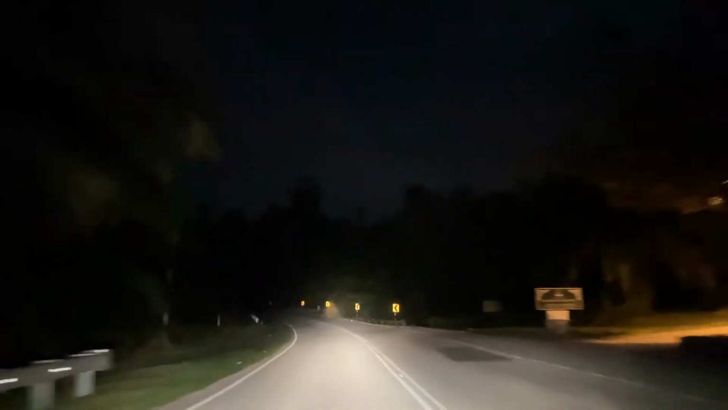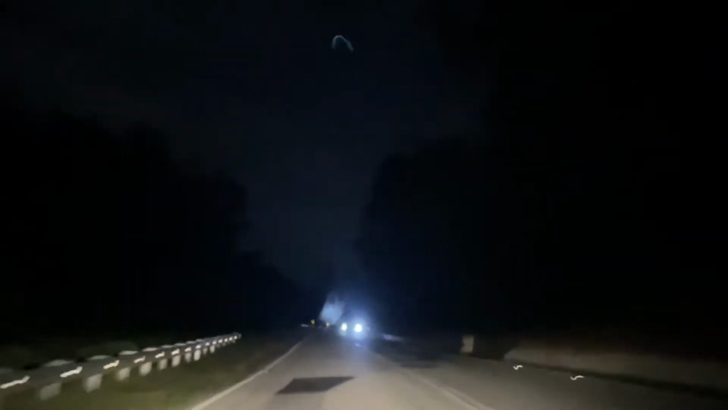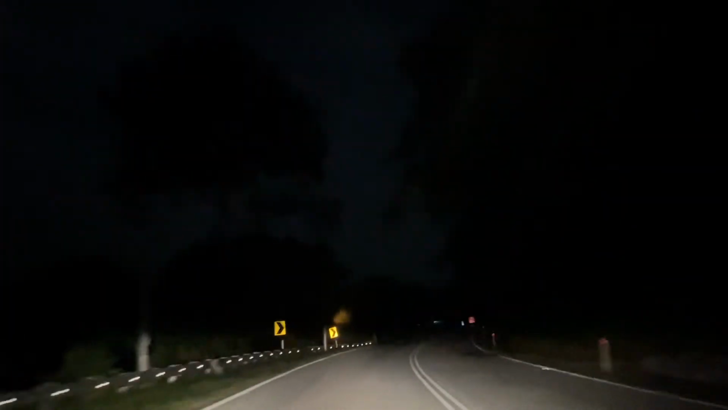Unfortunately, at this moment, there's going to be nothing that's opened. That will be an absolute surety. There's two motorcycles. I was wondering what vehicle that was.